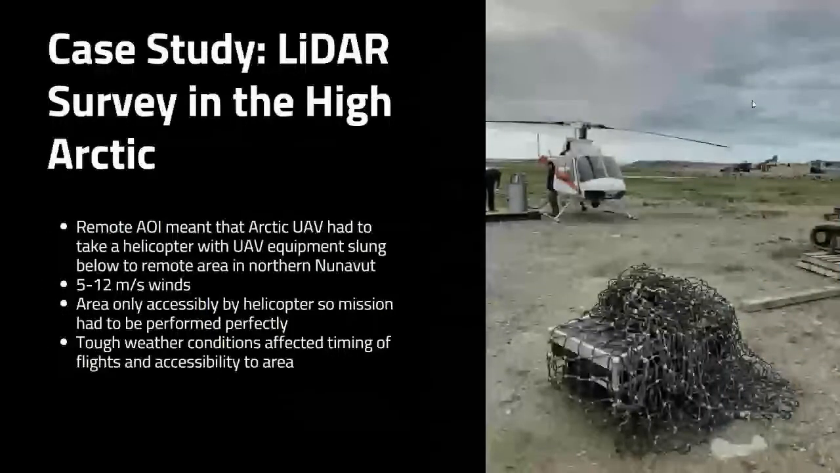You can see here, the remote area of interest meant that they had to take a helicopter, the UAV equipment slung below to the remote area in northern Nunavut. 5 to 12 meters per second winds limited when they could fly the helicopter as well as the drones. The area was only accessible by helicopter, so it had to be performed as needed on each day perfectly, or else they were going to miss their opportunity.